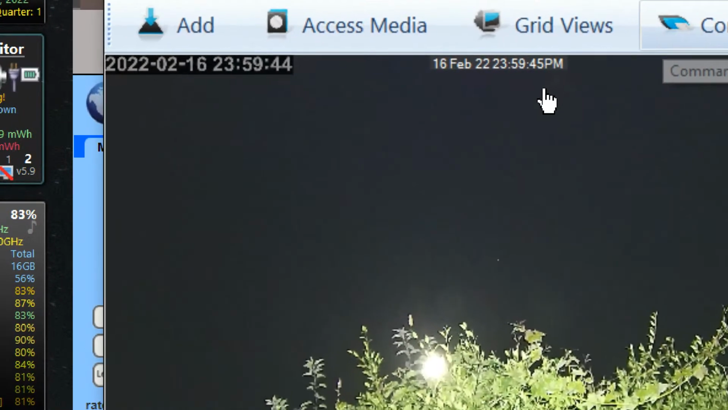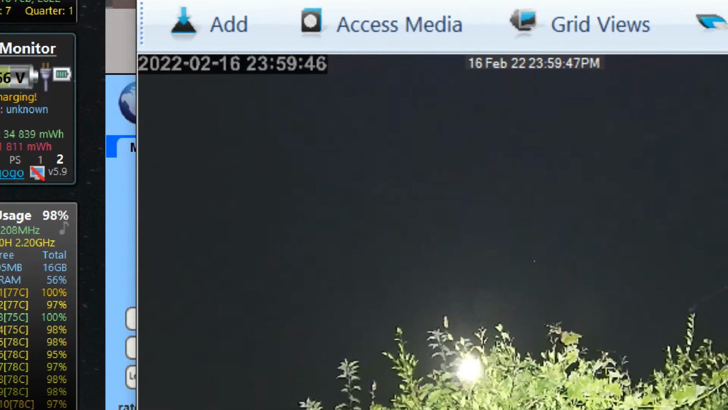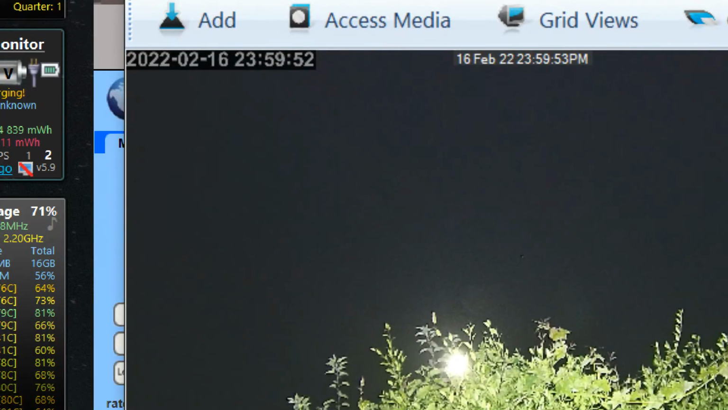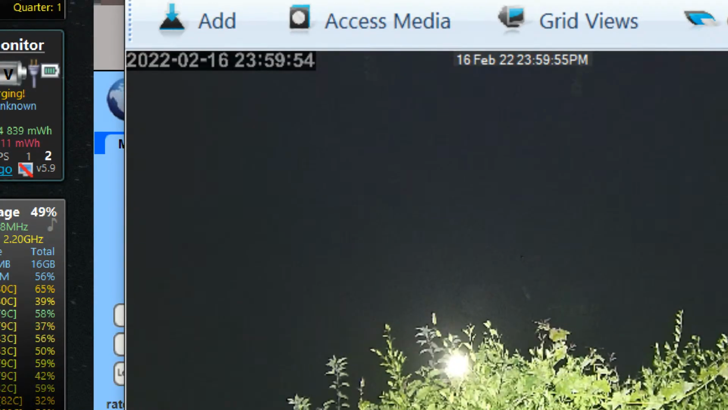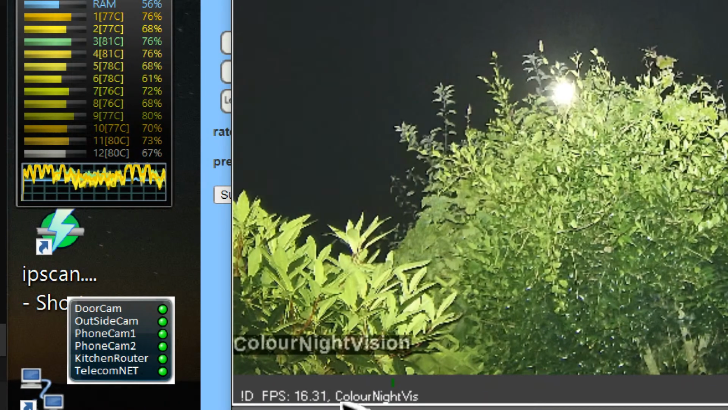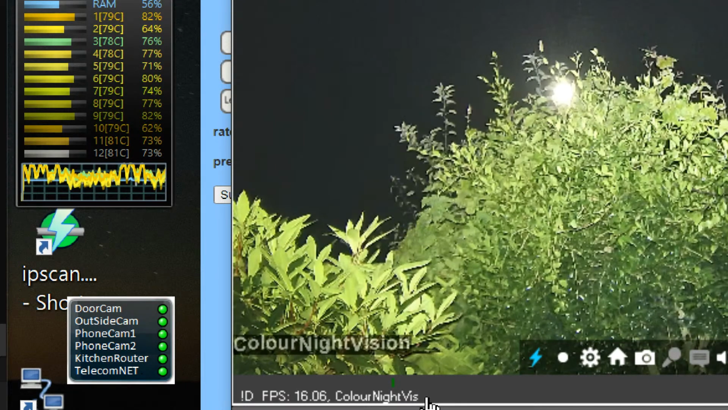What have we got here? Date, time. Which is from our software on the camera, and this must be what's frames per second, yeah, plus the camera name. That must be this software.